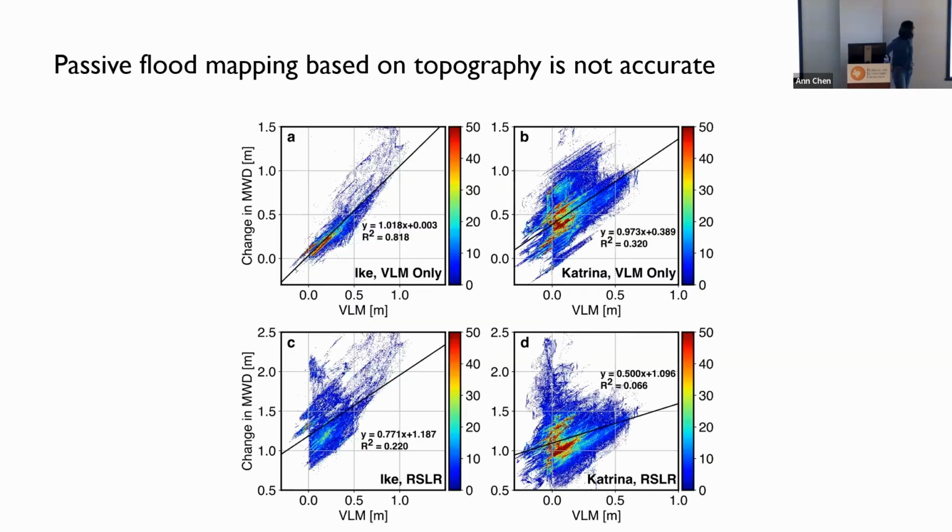And we actually plot, for each grid position, the vertical land motion on the horizontal axis, and on the vertical axis the change in the water depth. And you can see for the VLM-only case, there is a pretty strong linear relationship. But for the other case, the relative sea level case, just knowing the surface subsidence at that pixel alone will not help you predict the flood risk at a particular location. So the relationship is highly complex.